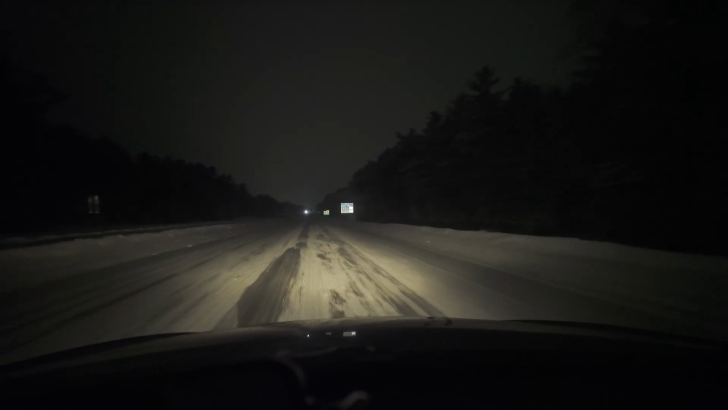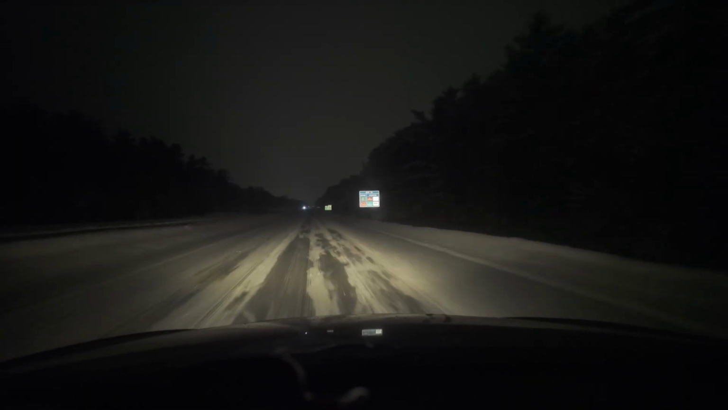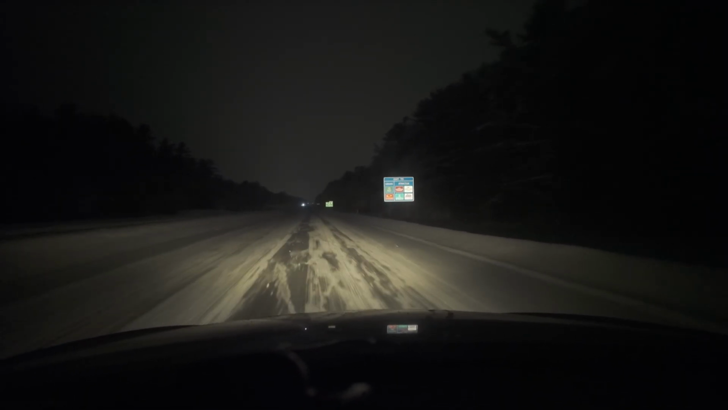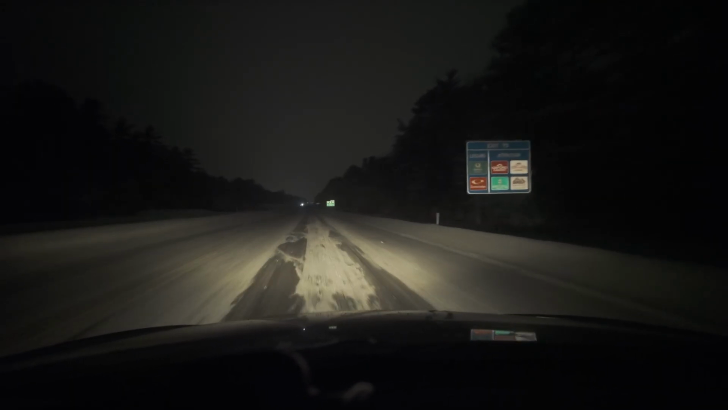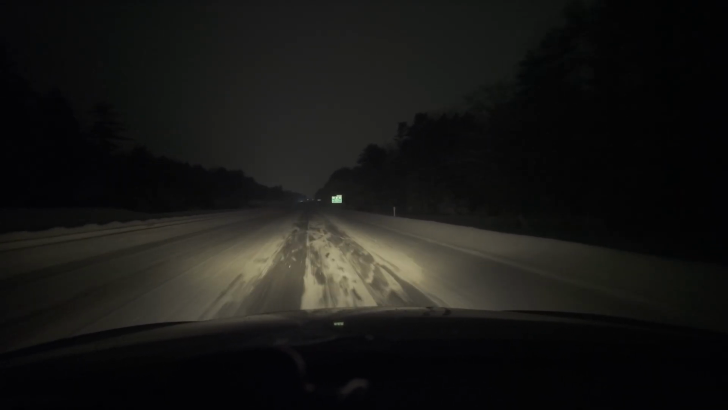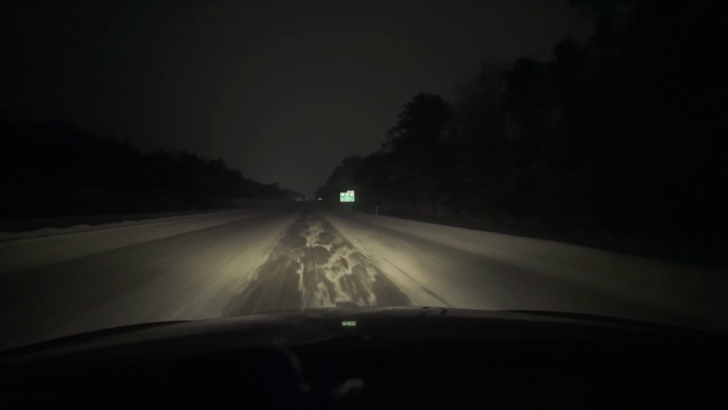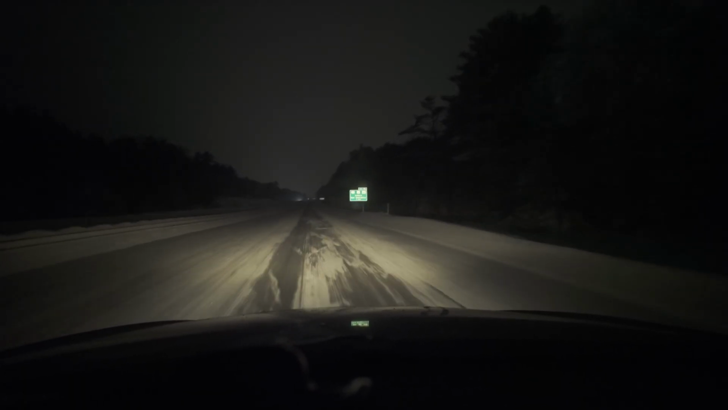But yeah, I'm gonna take my sweet time. If I'm gonna be late to him, so be it. I'd rather get there safe than not. So that's what's happening. But there's barely any car on the road.